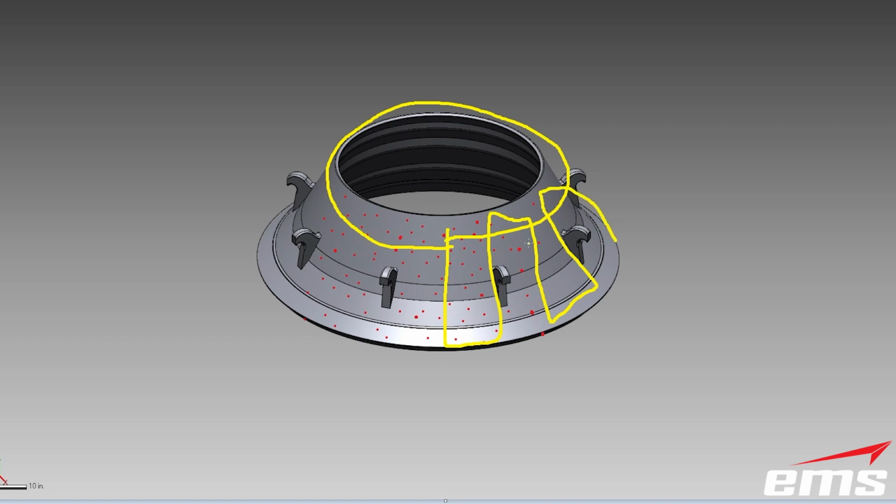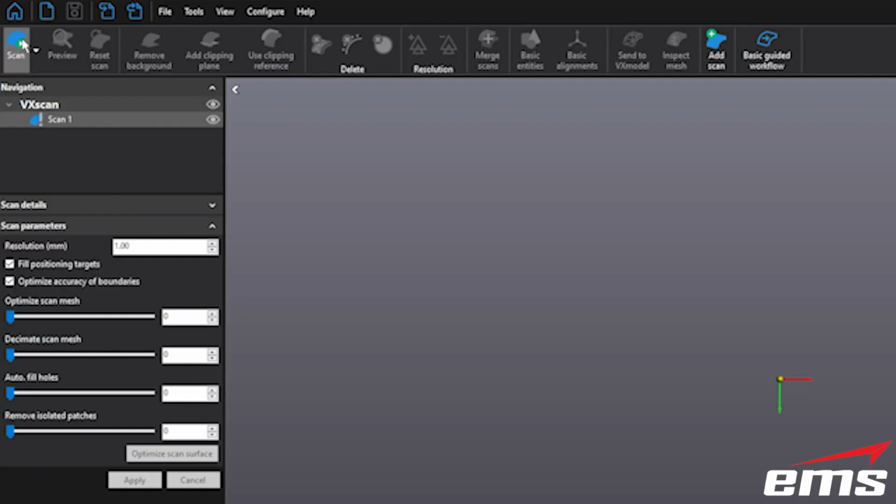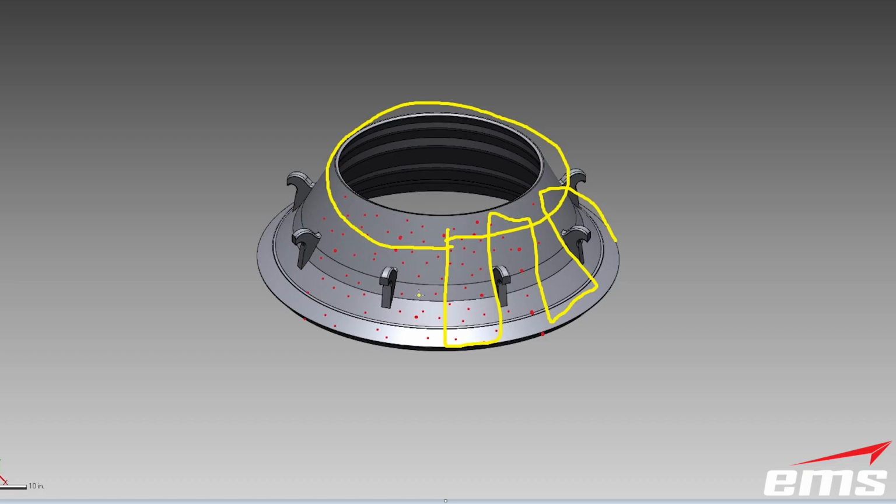You should not do it that way in acquiring the targets. You should use that spider web method and go all the way around the part and pre-scan those targets. Now, if you don't know where that is in the software, when you bring up the VX Elements software, you will see this button here, and you can toggle it from scan surface to scan targets. And you're going to want to scan the targets only first.